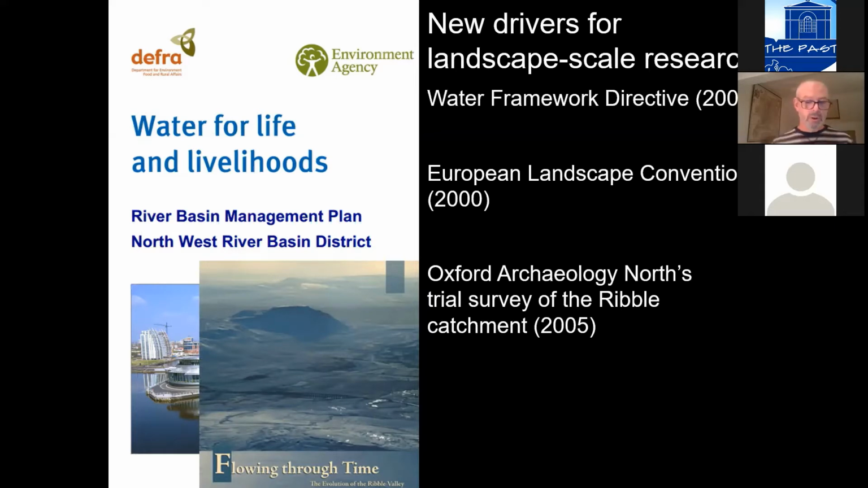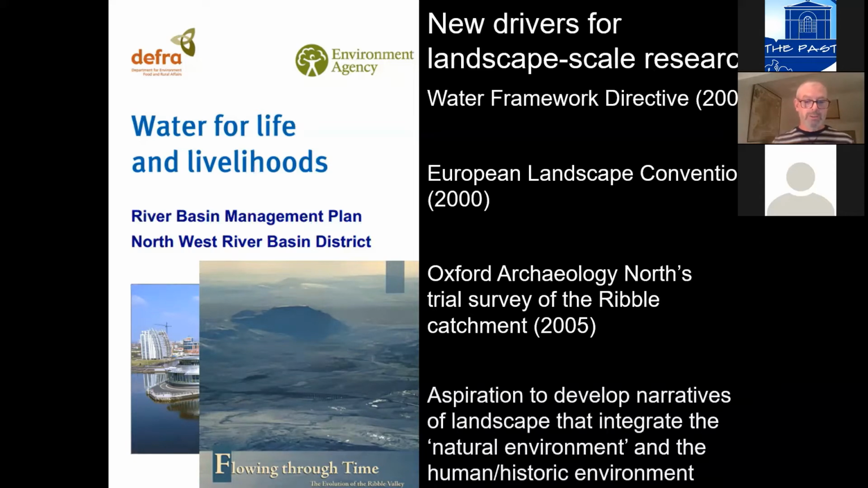Oxford Archaeology North's work produced this popular booklet and a very workmanlike overview of the historic environment within the Ribble Valley. But we felt there was something slightly missing from it.